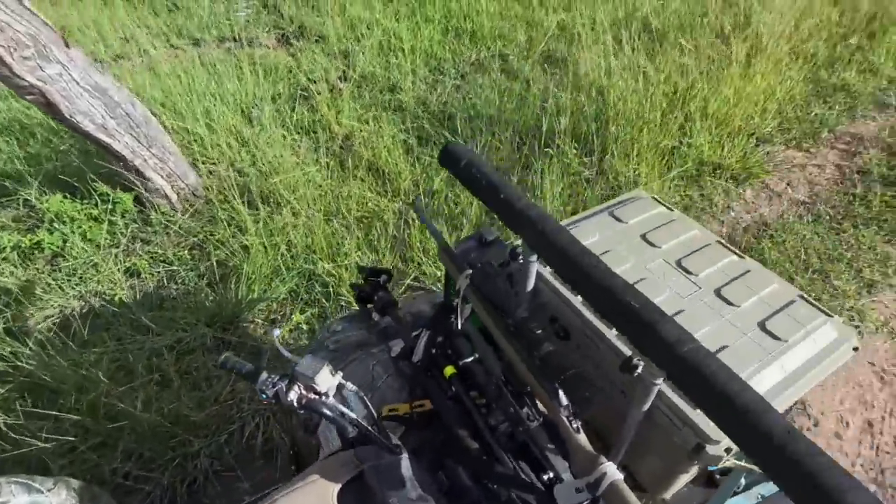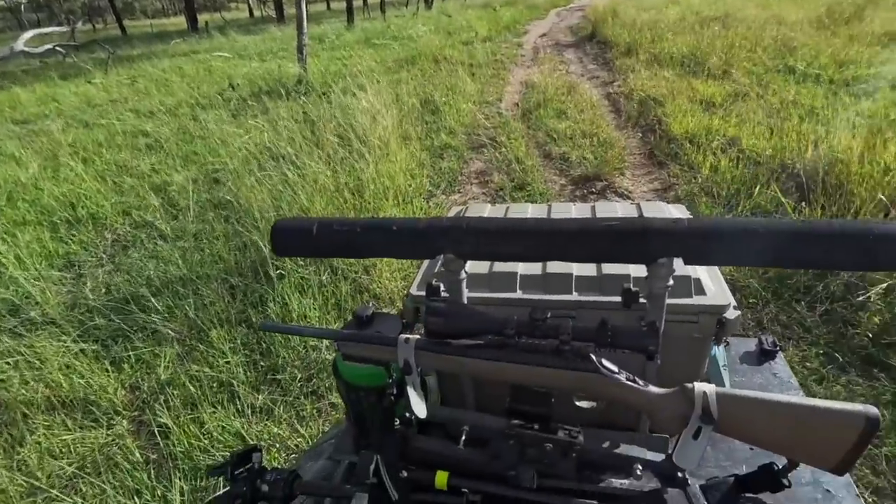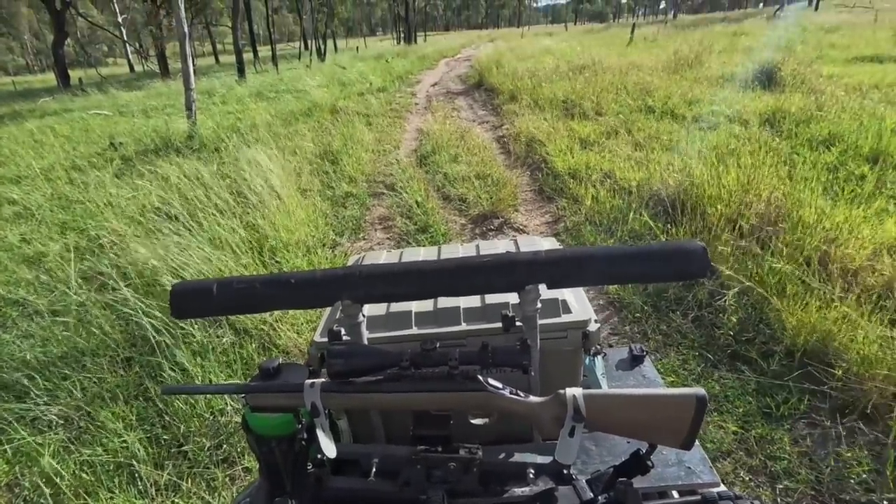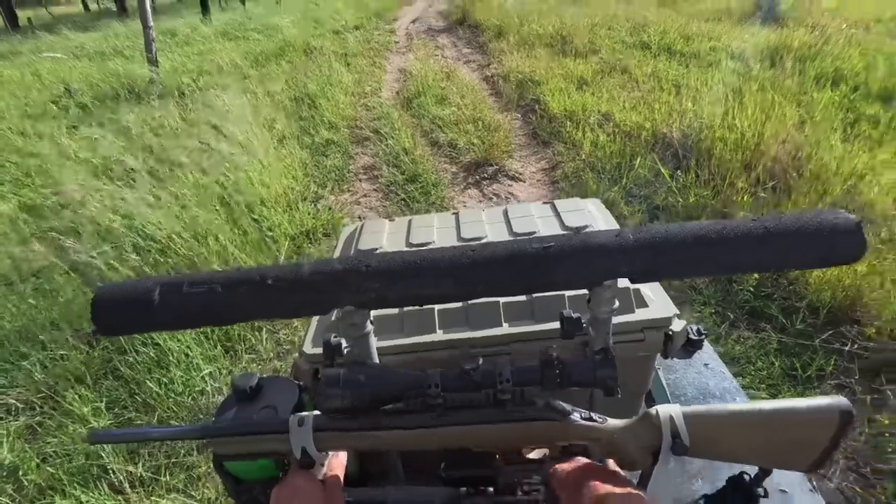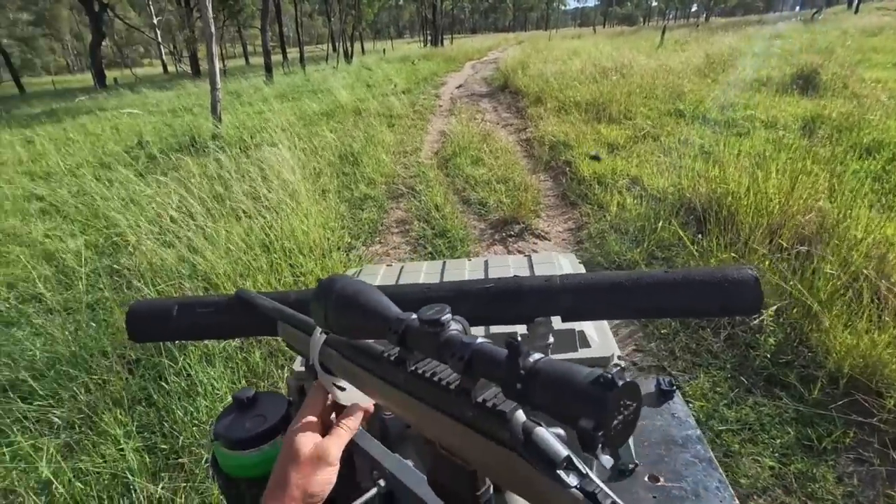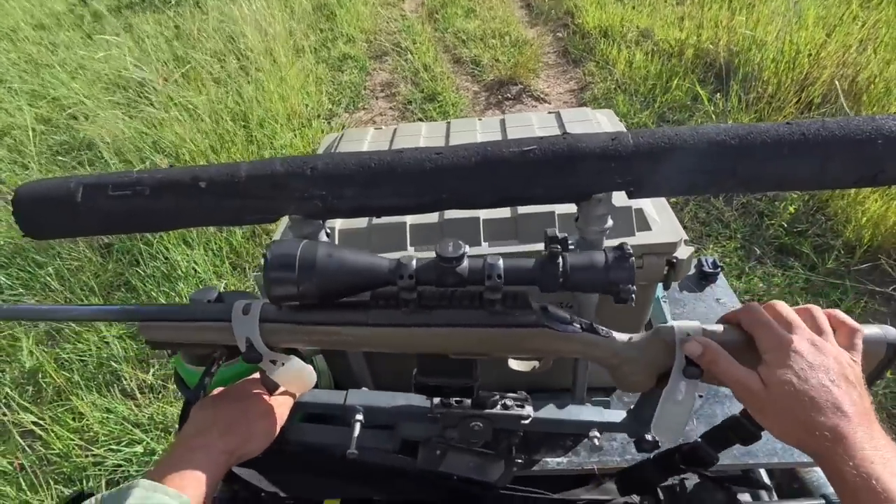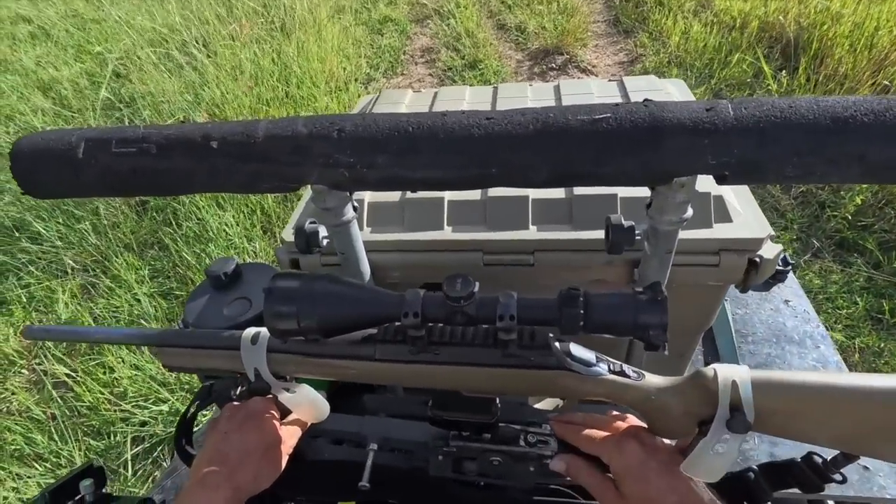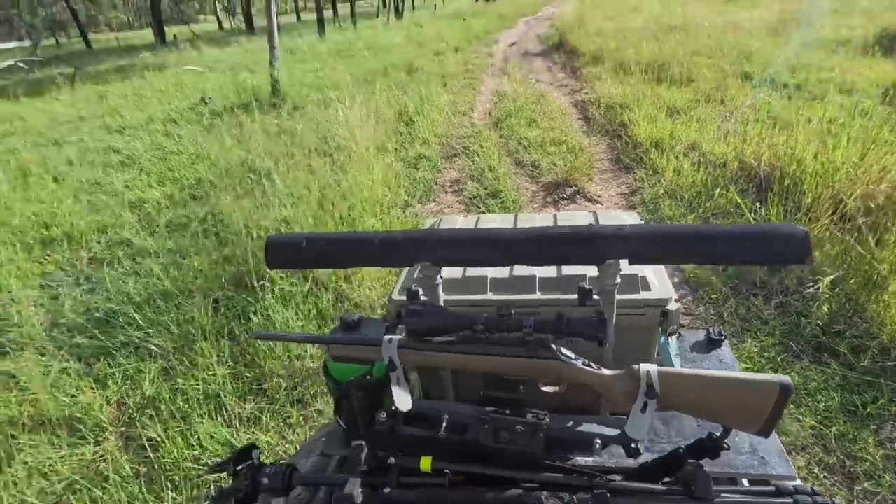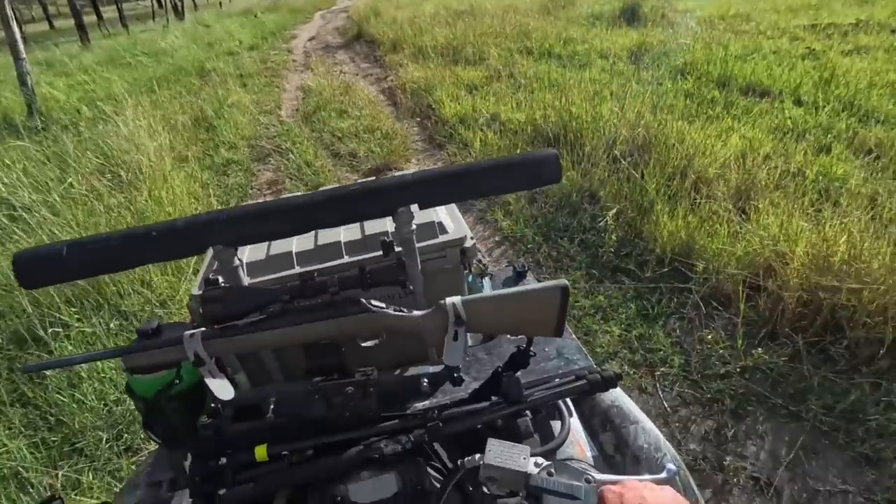That quad rest is really good, even just as a gun rack. It's not hard to just pull it up and it's ready to go. Like that. And it's locked in place. Anyway, let's get going.